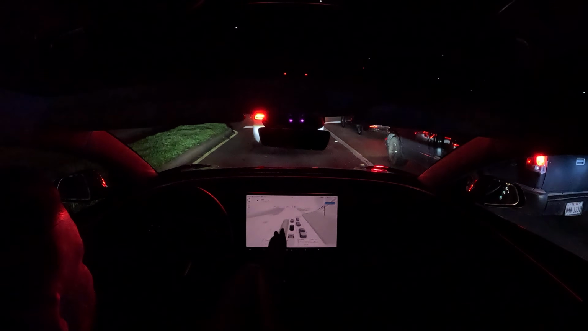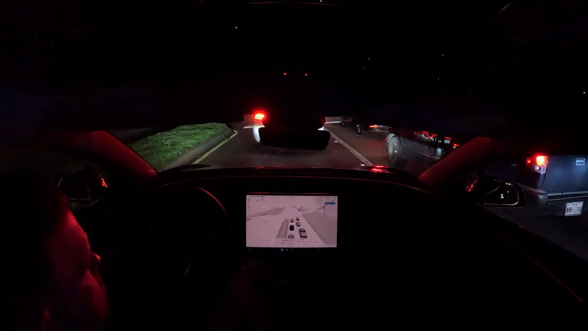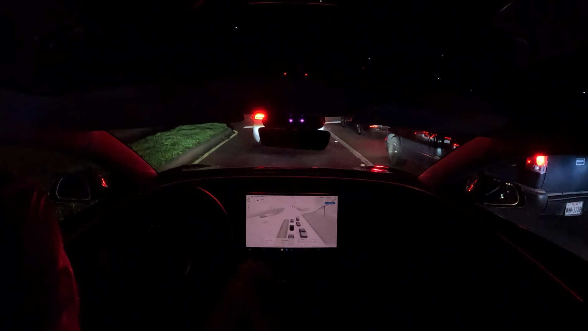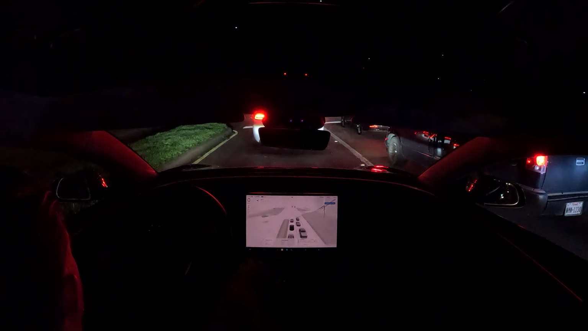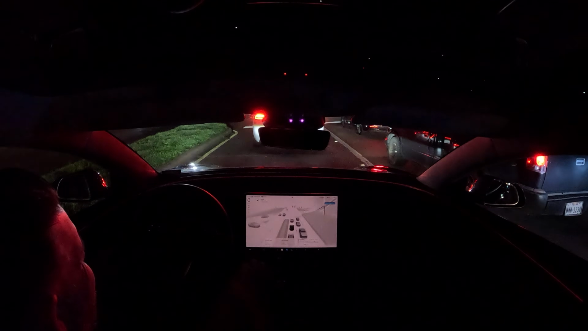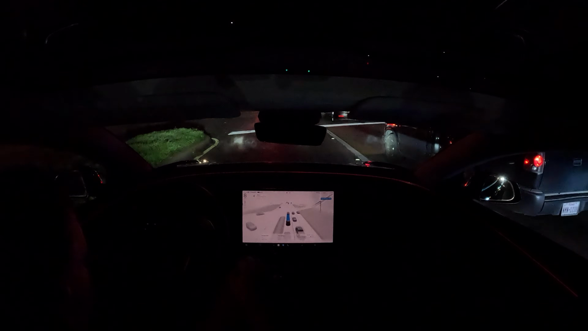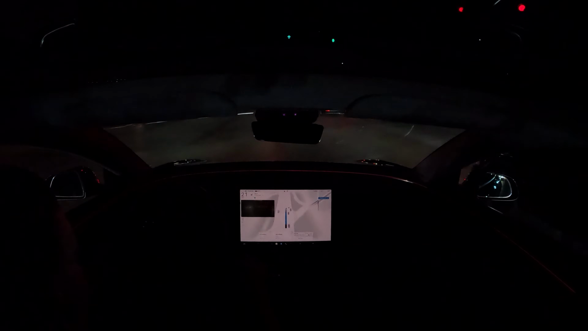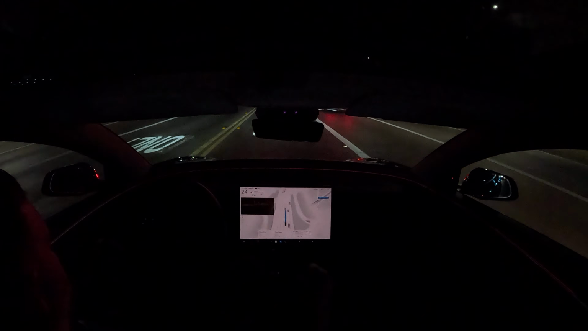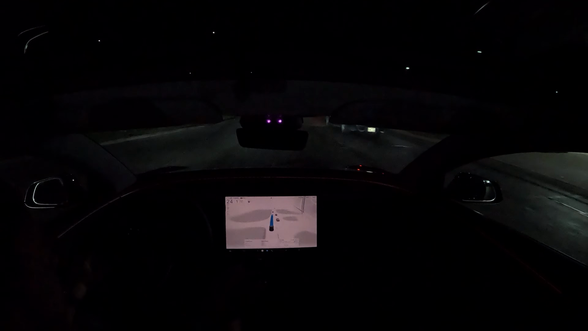Traffic is, I would say, light. Stayed in the lane nicely.